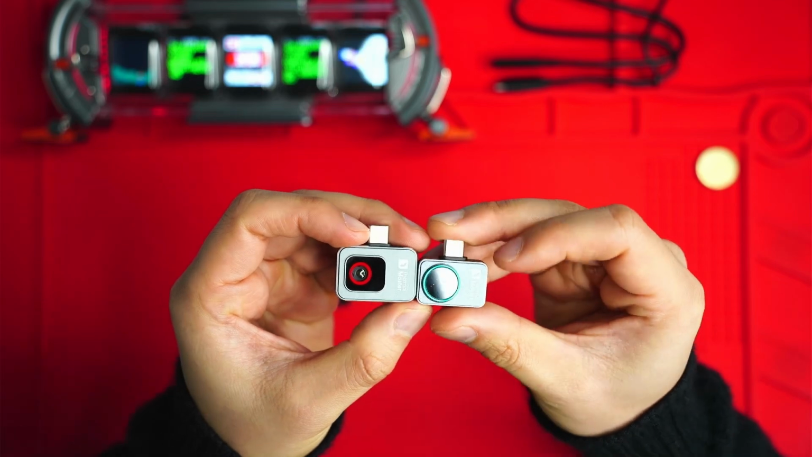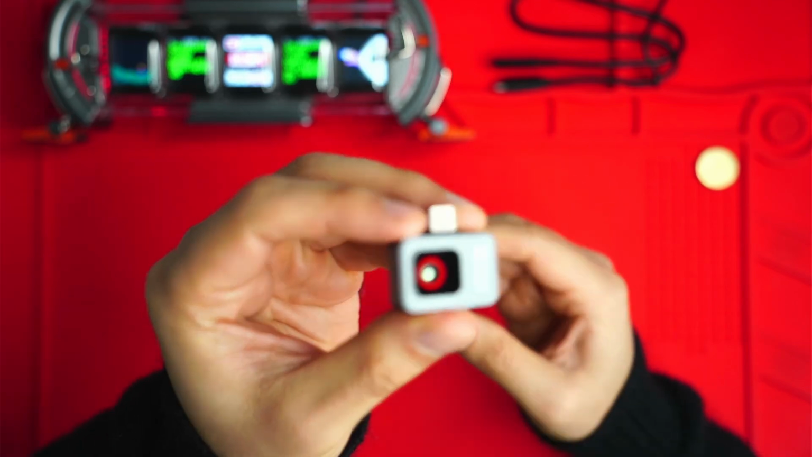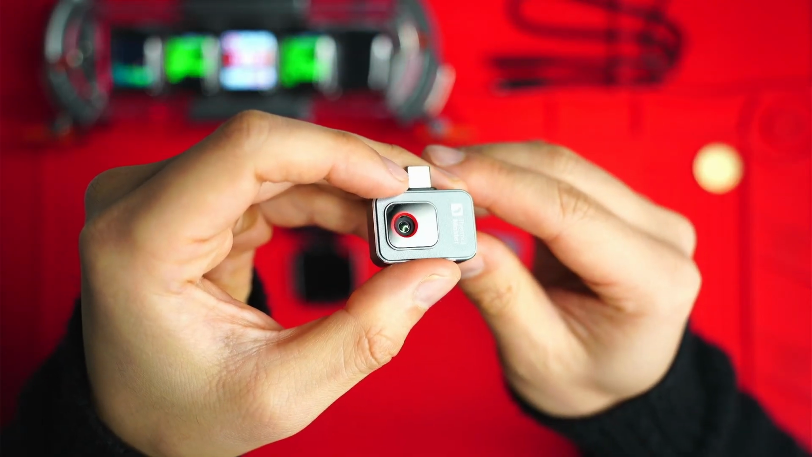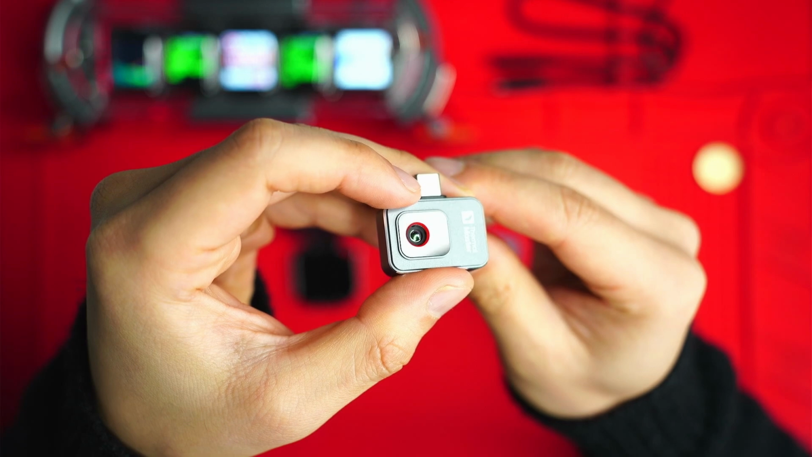Speaking of which, I prefer the lens design of the P2 because it's completely covered, whereas the P2 Pro has a small cutout, if we can get the camera to reflect off it a bit. There we go. So you can see there's a bit of a cutout there. Which means cleaning that lens is going to be a little bit more difficult.